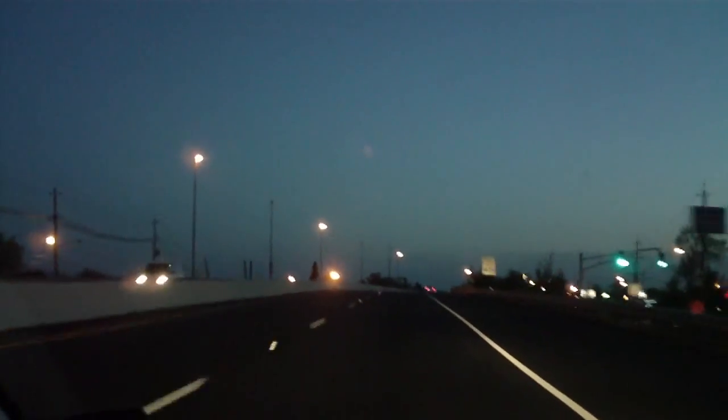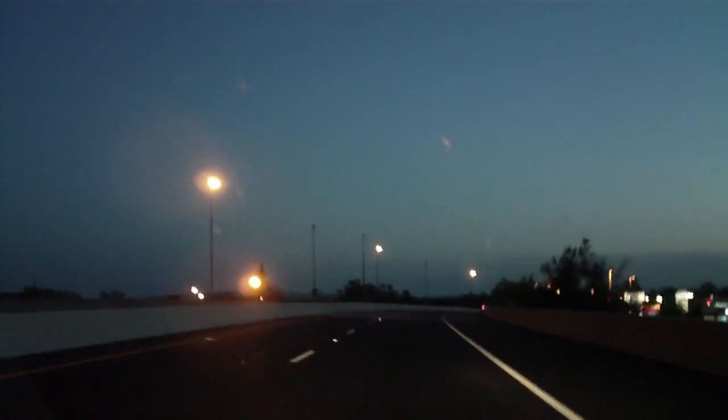That's what it looks like without night vision. Nice blue sky. The sky is almost totally dark now. Let's see what effect the night vision has, if any. Well, it certainly brightens up my headlights on the road. I suppose it will make the road signs more visible. Let's see. Well, a little bit.